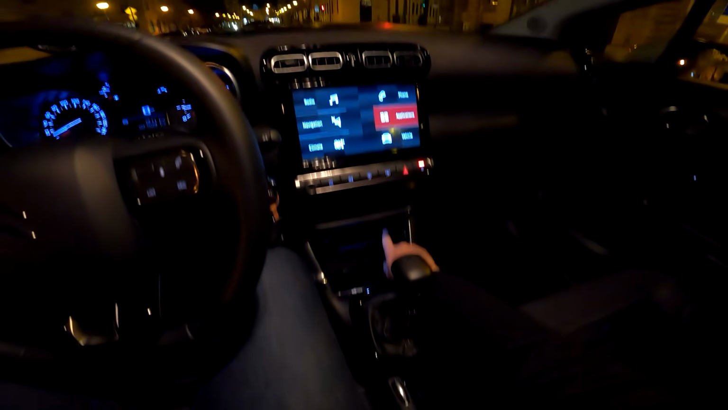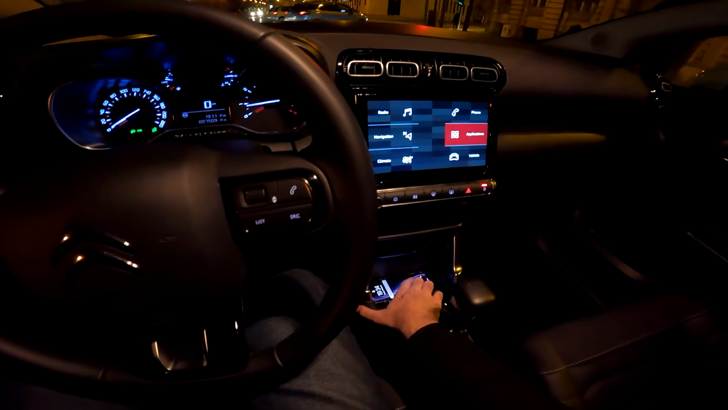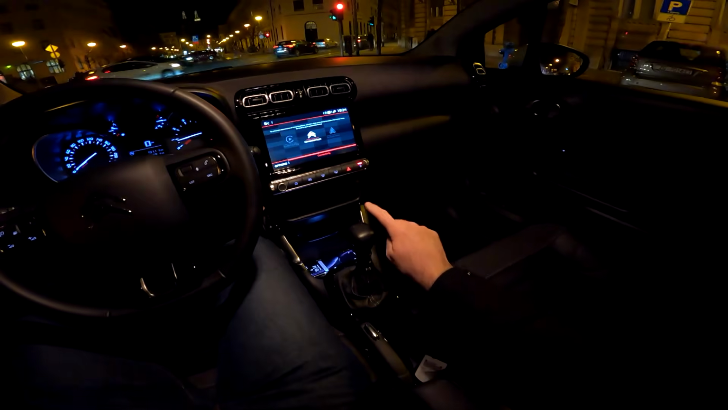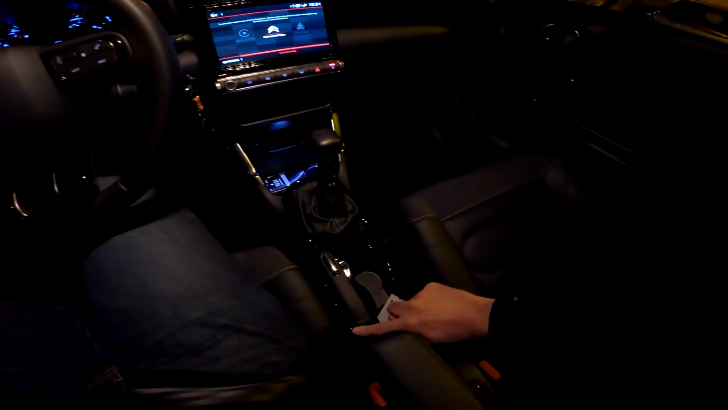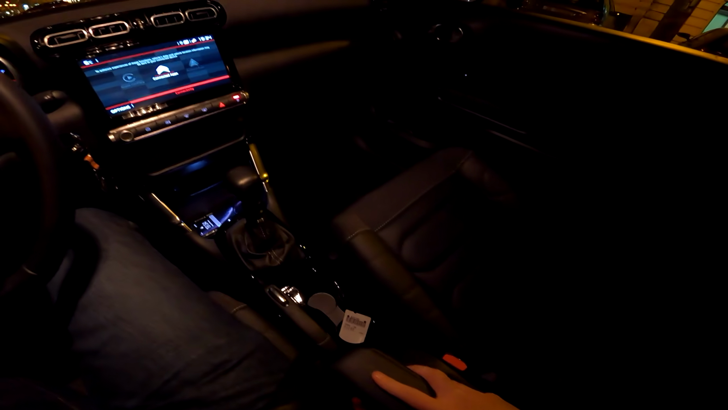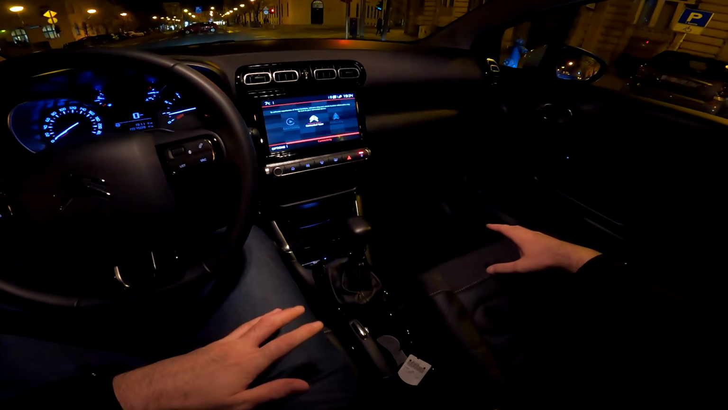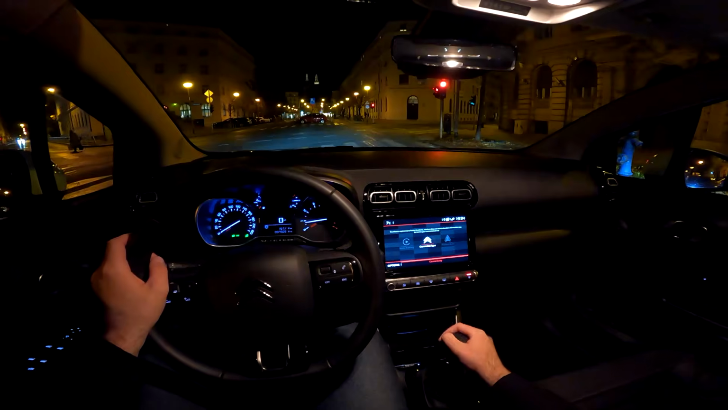So here you have the USB port, 12-volt power supply. You can put your mobile phone here just like I did. 6-speed manual, classic handbrake, the cup holders, but they are not adjustable. The armrest here, and also the new storage area here, and it can be easily accessed by all the occupants in the car, so even from the rear.